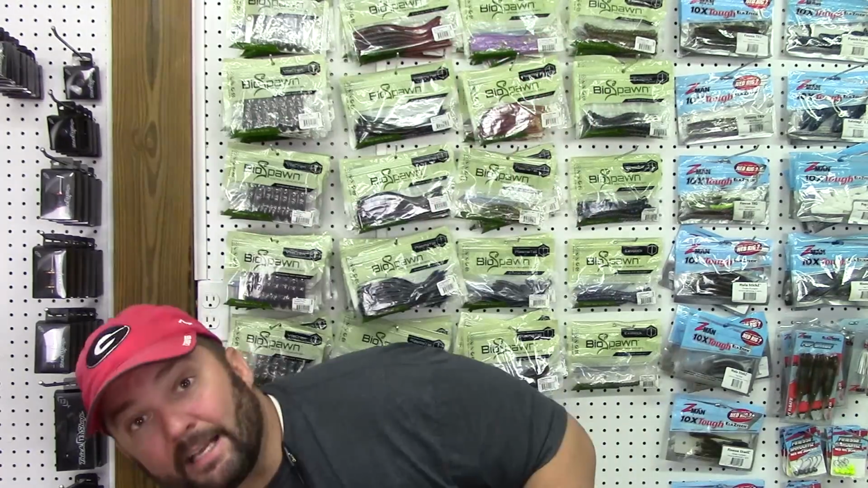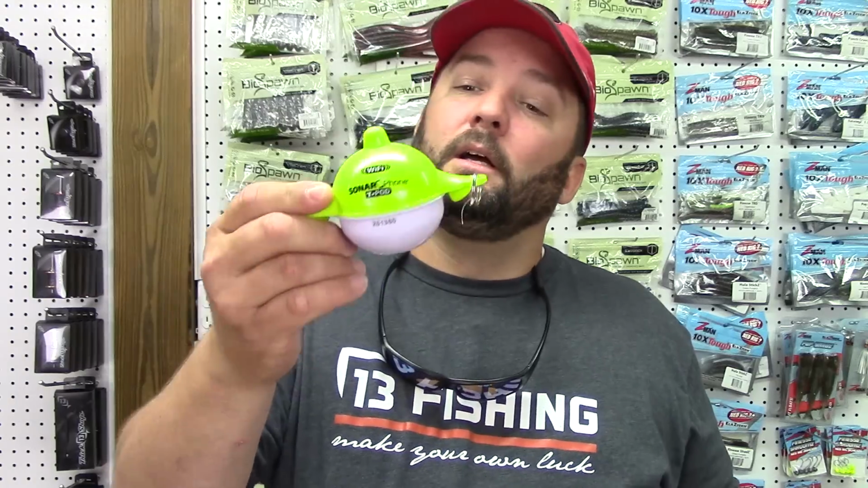It is a heavy device. You've got to have a big rod, got to have a lot of line. I use my swim bait rod. If I'm not using it, I use my swim bait rod with fluorocarbon on it, 20 pound fluorocarbon. So that's one thing to remember.